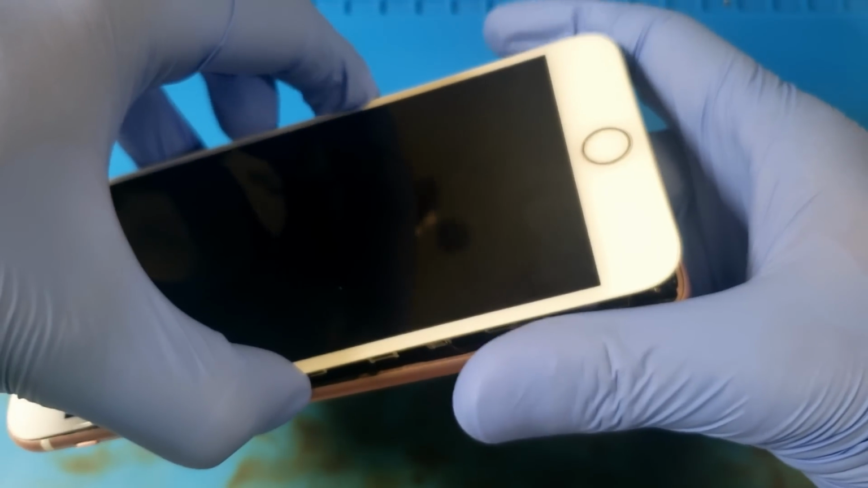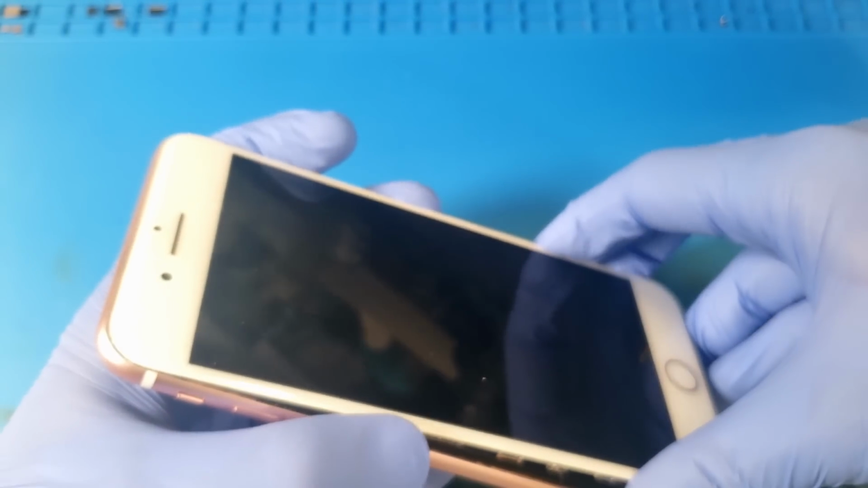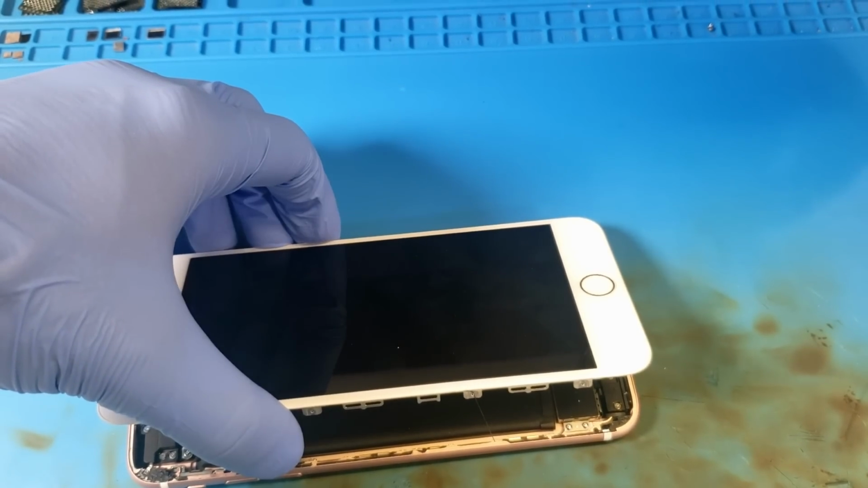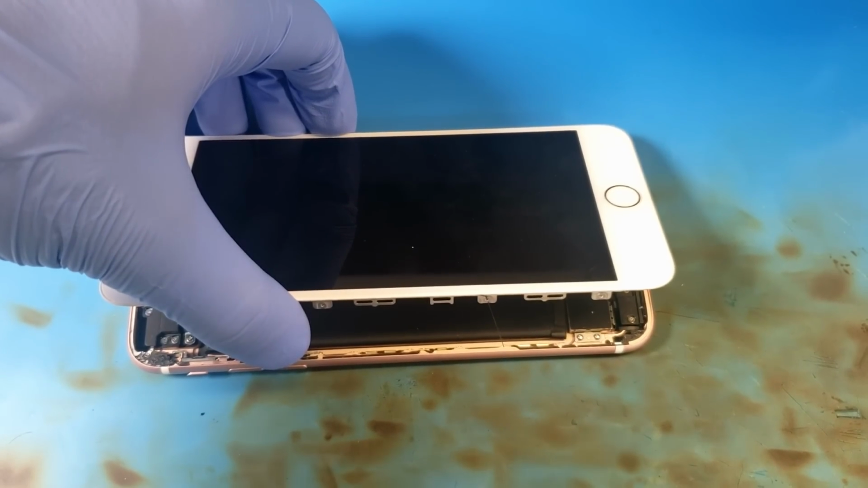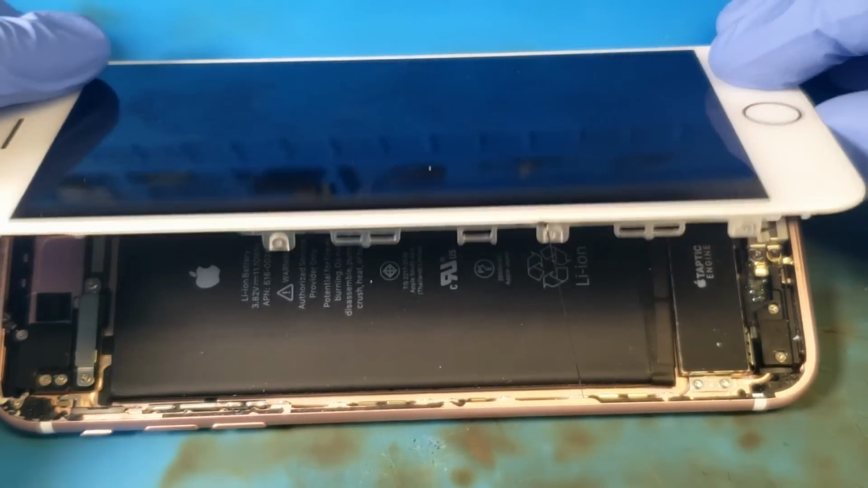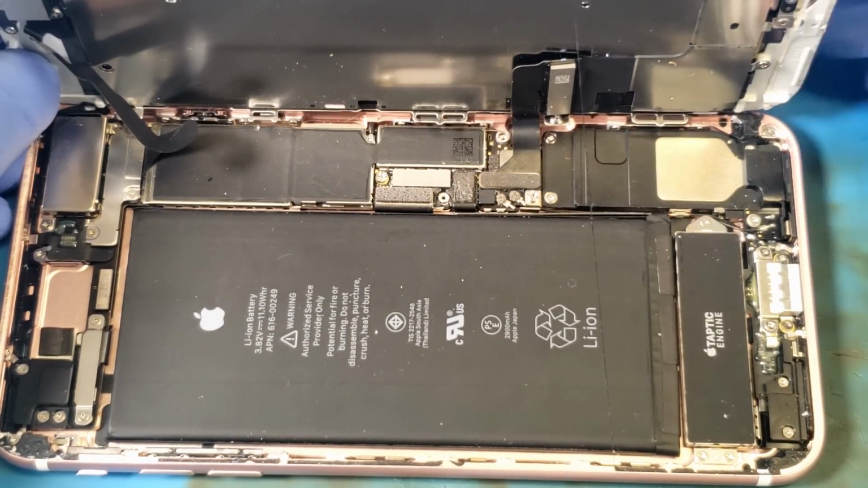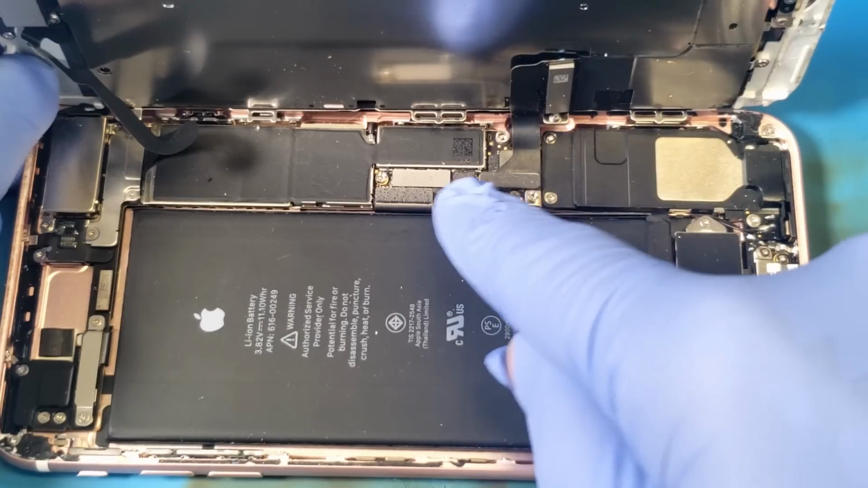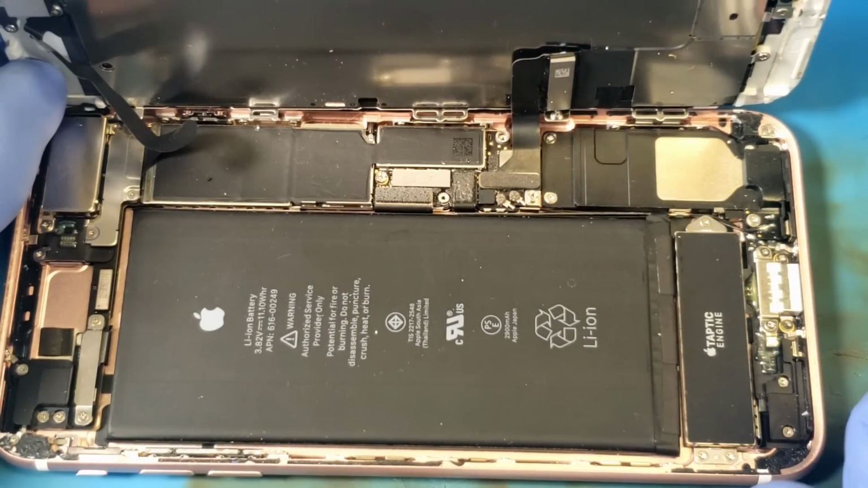It has definitely been opened before. Pop it loose up top, around the edges. All right, here we go, drum roll please. Is everybody ready? Let's see what we have behind door number 1, shall we? Okie dokie, so I can see that we are missing the retaining shield that holds these connectors down. That's actually not too bad.